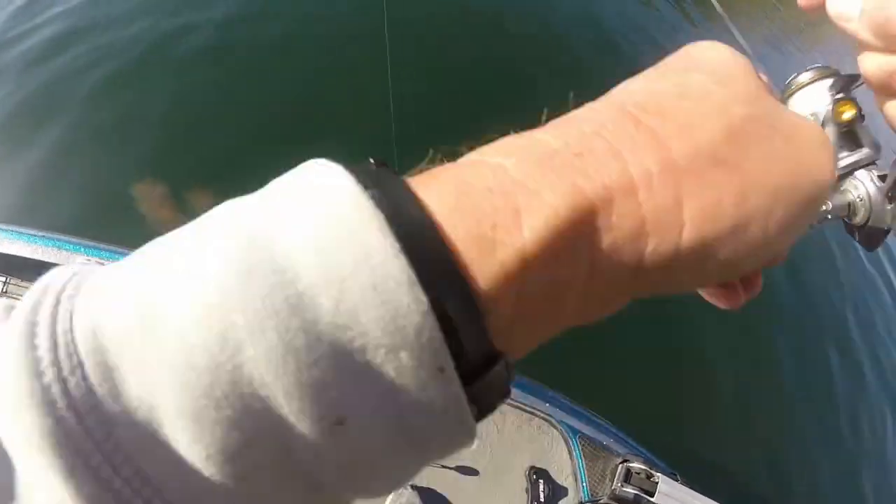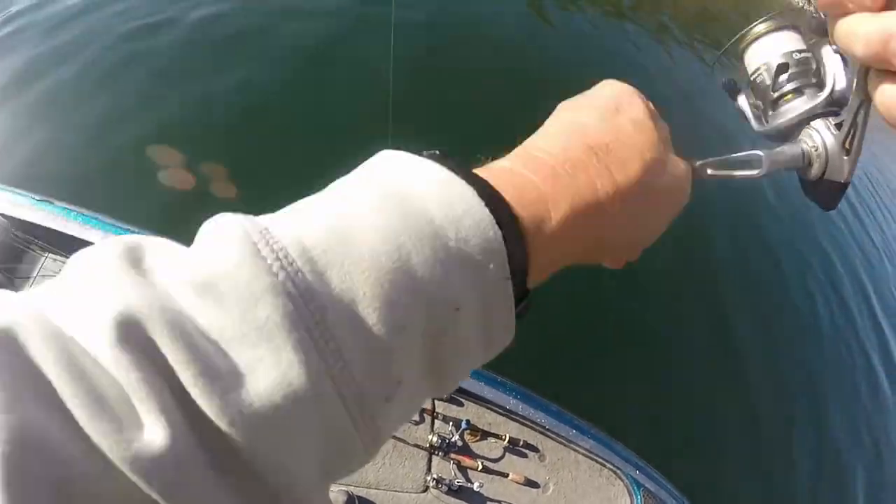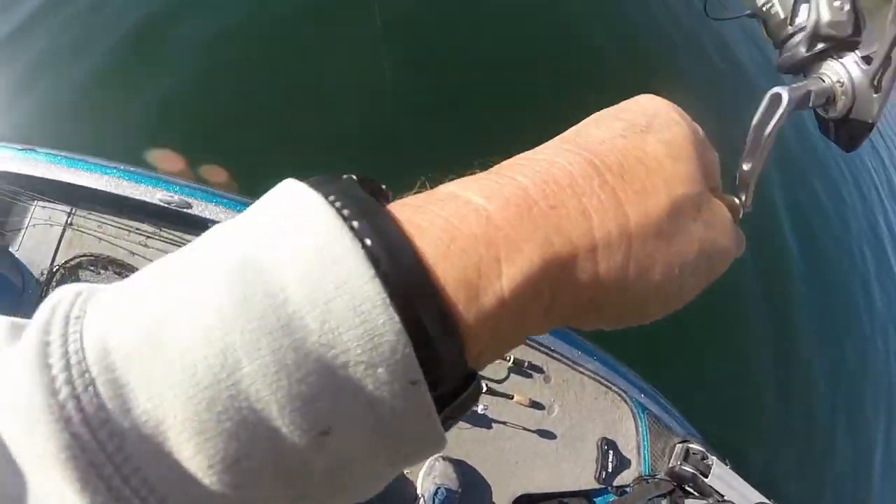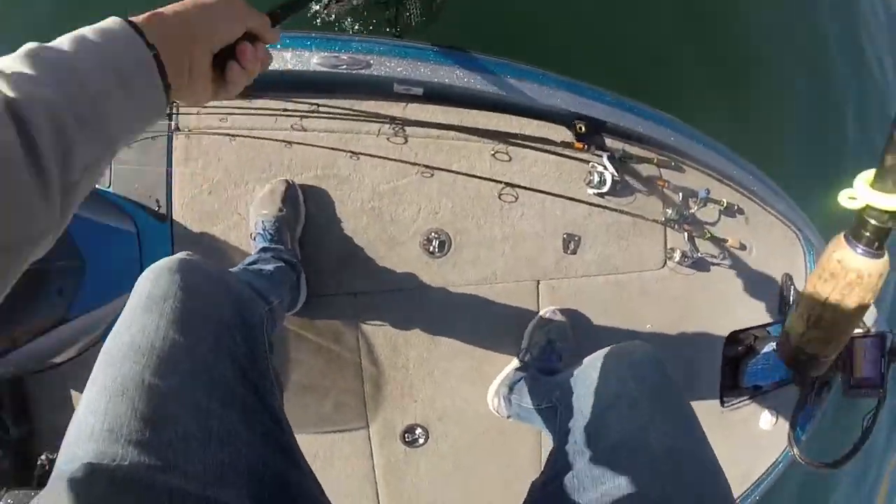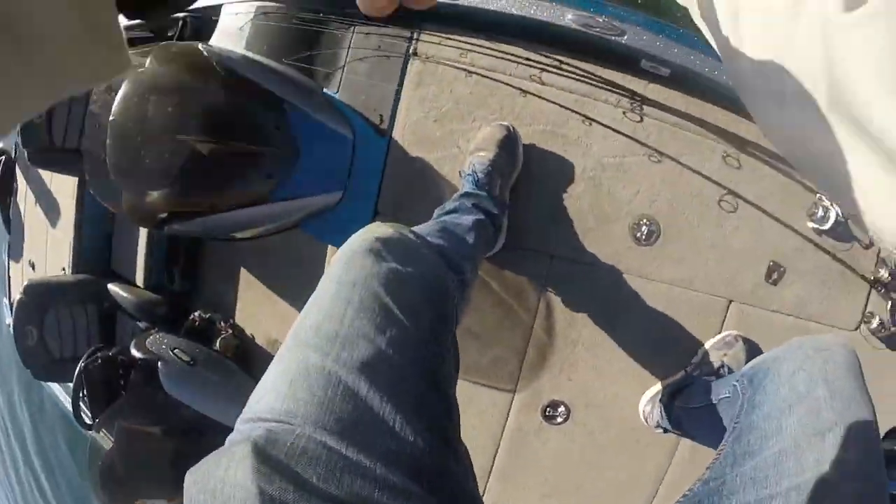I don't know what we've got here, but we've got a small fish on. Might be a rainbow, might be a kokanee. That's a nice koke. Very nice.